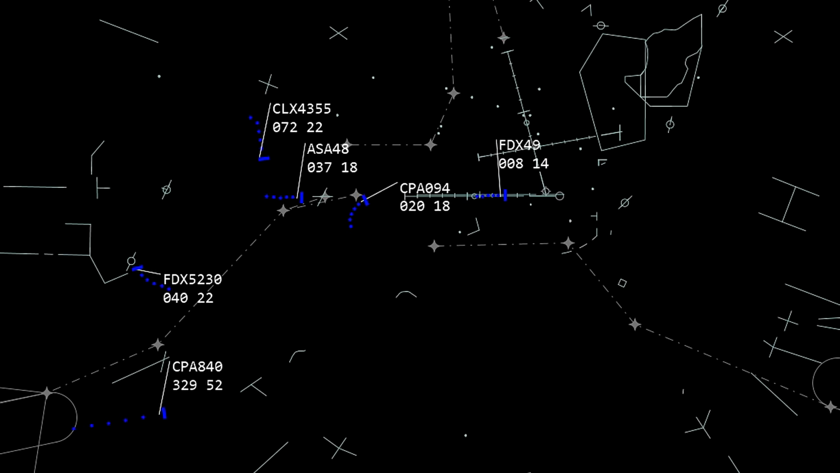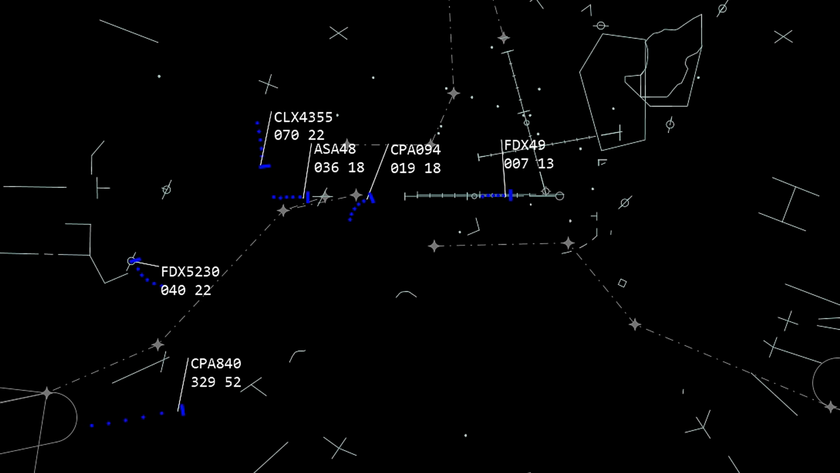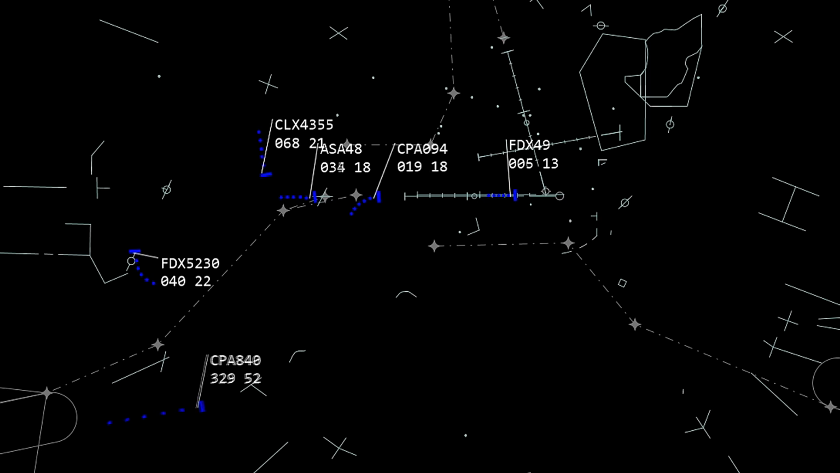Cargo Lux 4355 heavy, roger. Vectors just across final there for the sequence, and I'll get you turned right back in. Reduce the speed to 190. Reduce the speed 190. Cathay 0904 heavy, change of advisory frequency to 118.3. Actually, stay with me just a second. FedEx 5230 heavy, turn right heading 040, intercept 7 right localizer.